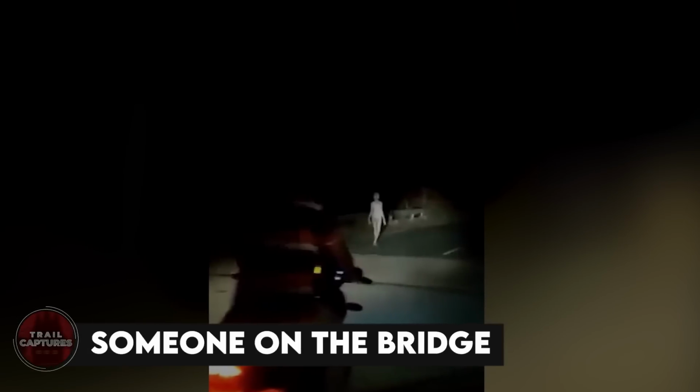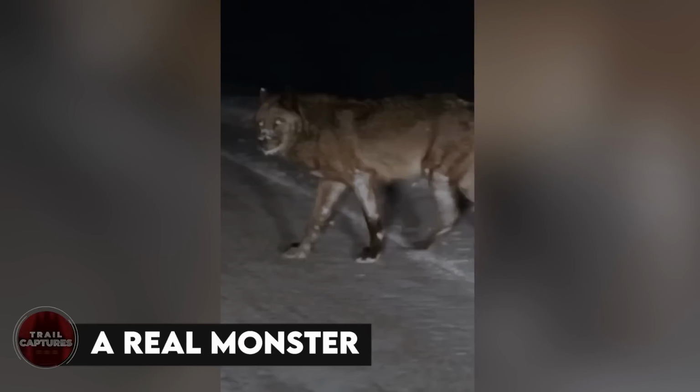Someone on the bridge. A usual night ride back home became a scary one when these bikers and other people started crossing the bridge. What awaited them was a humanoid creature walking on the bridge. Nobody knew what it was and where exactly it was going. The only thing that seems suspicious here is the normal manner everyone's going about their thing. The biker says he got scared, but why was he getting so close then?